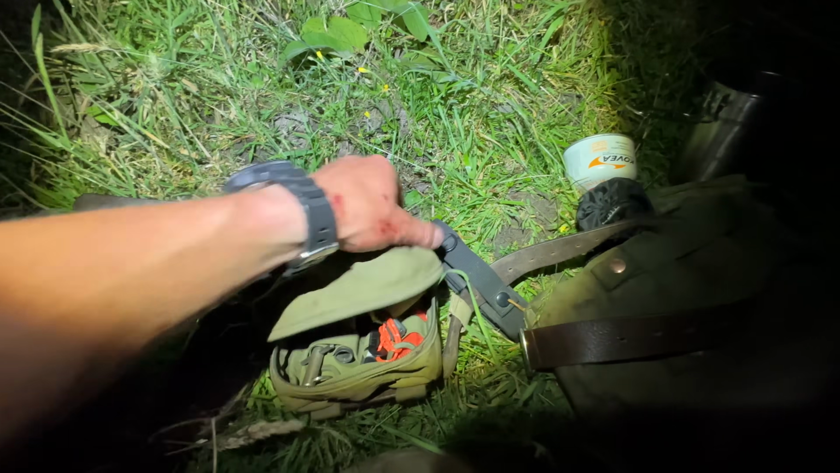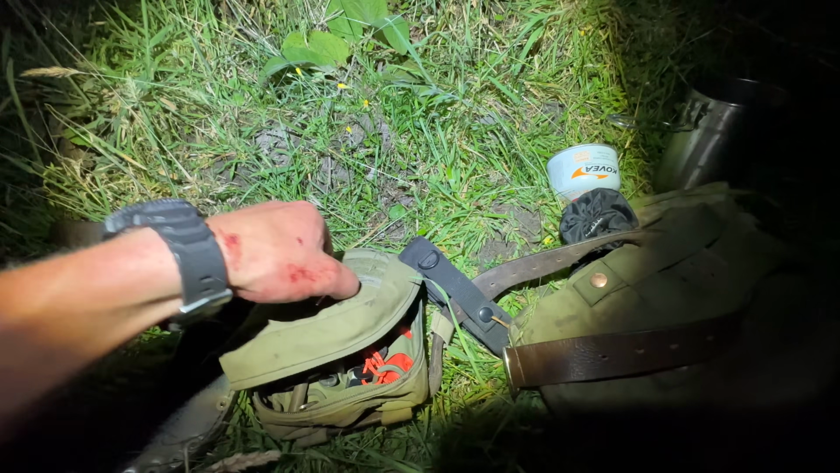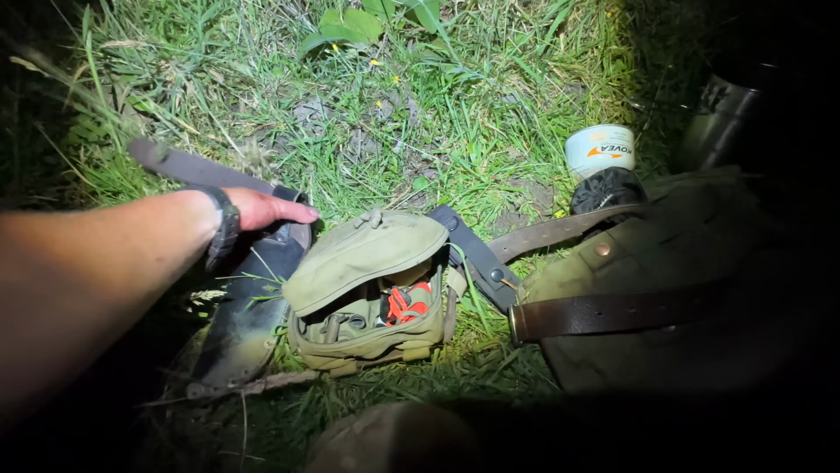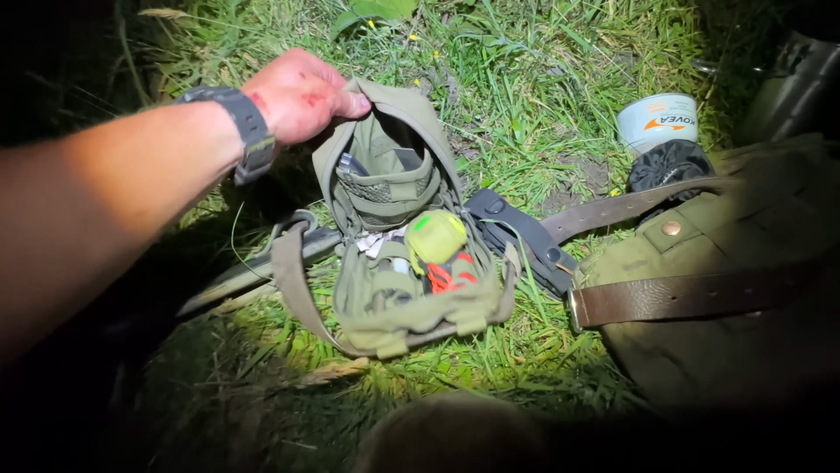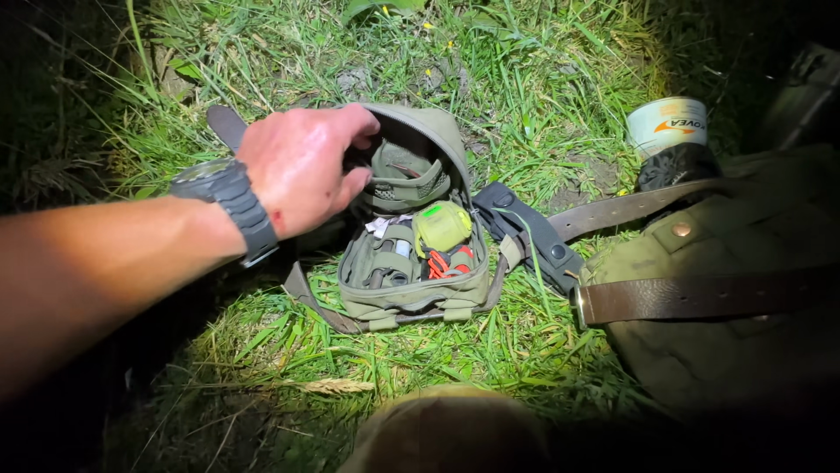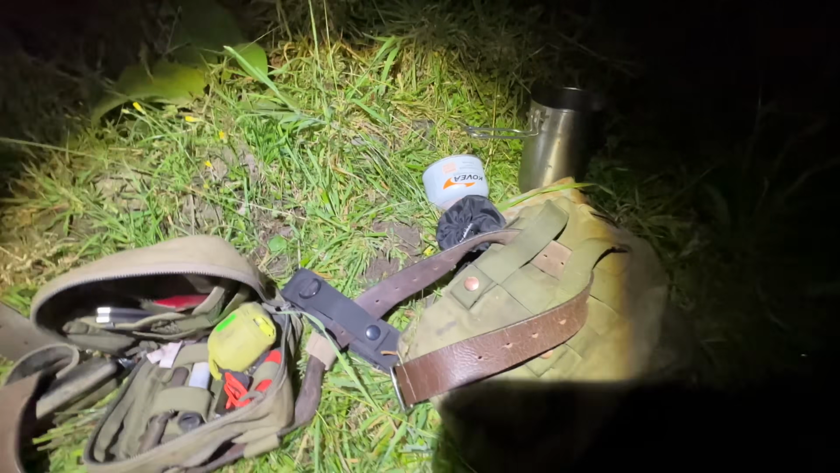And then we've got a few batteries and spare stuff in the front here, and my headlamp usually sits in there as well. And then the main knife, the sheath knife, obviously with another steel there. No point in having a sharp tool without the sharpness. So yeah, always carry a backup knife, plus there's always one on me.